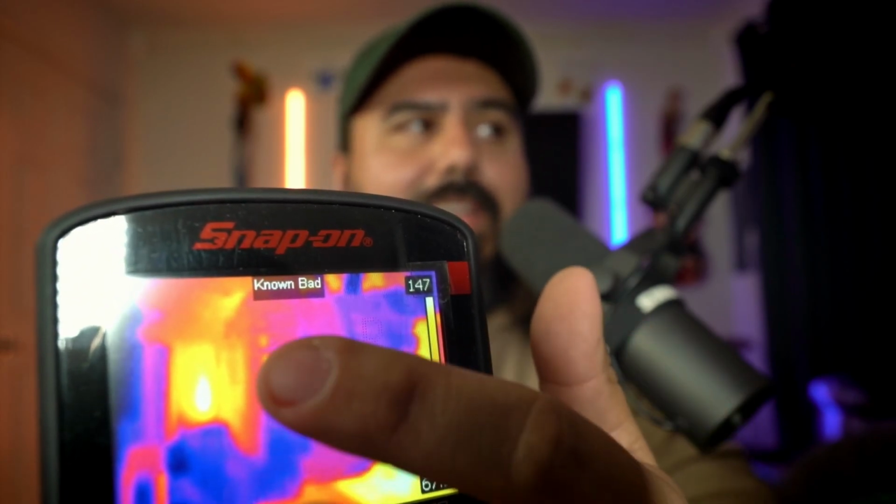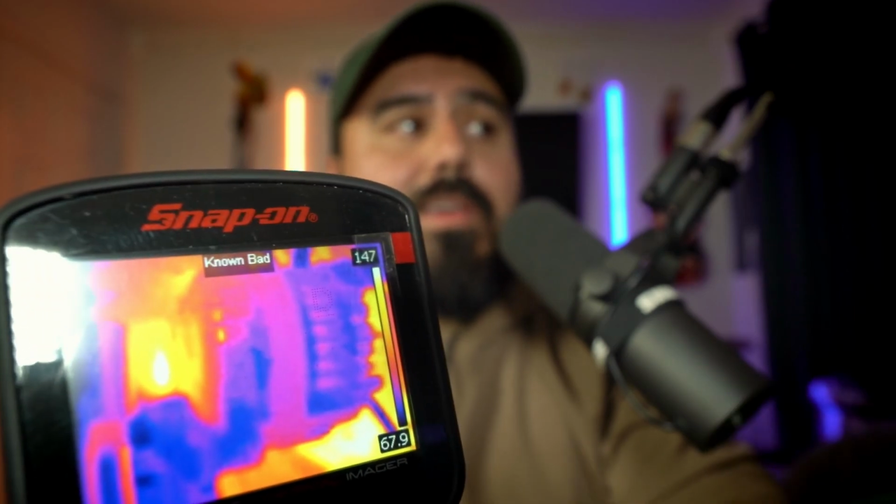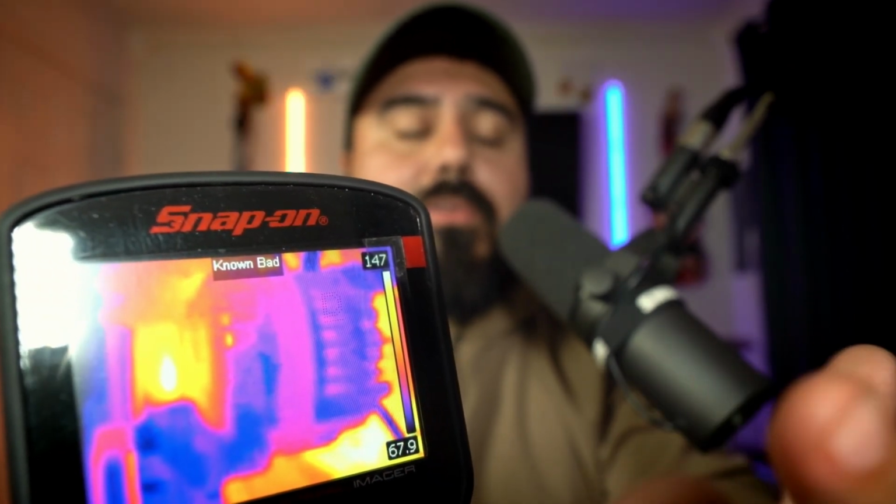And a known bad bearing, you notice how there's all this heat up in this area? So that's where this is going to come in handy. Again, do you need the thermal imager? No, but as you can see, it makes it so much easier identifying bad parts. And they have so many other tips on their menu. I'll show you guys some pictures that I ended up taking, so let's show you that.